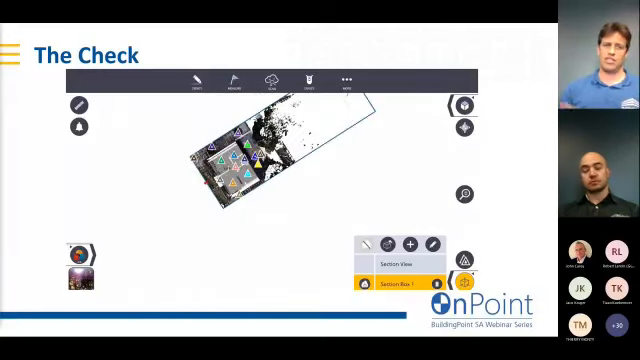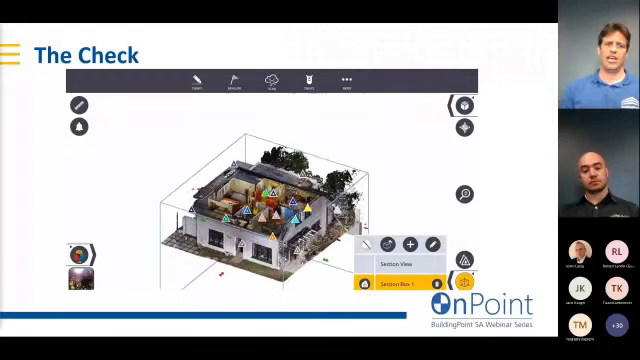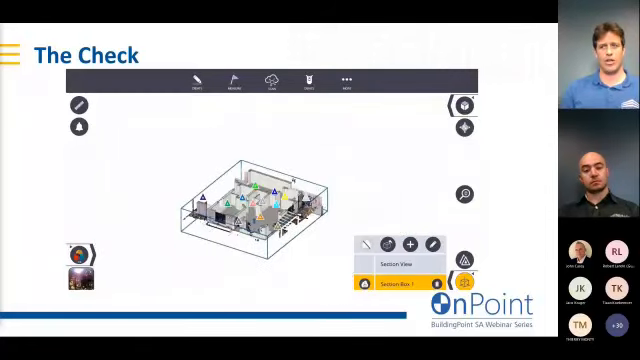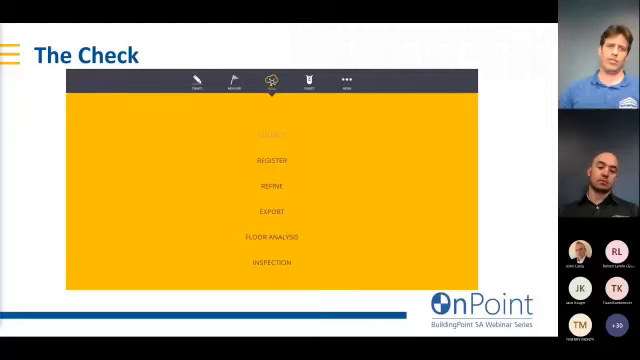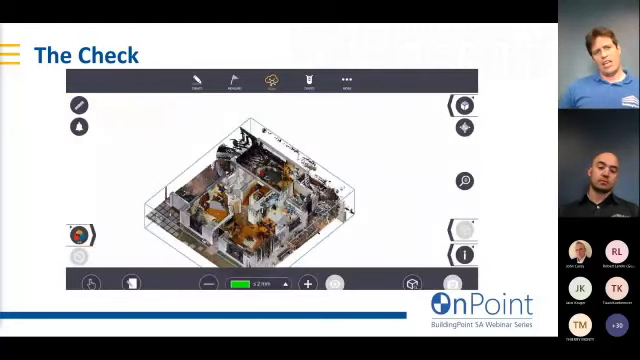You can use these clipping boxes just to isolate your area of interest. And when we clip down to the bottom, you'll be able to see there's the point cloud and the model all sort of overlaid one on top of the other. Now you can also do an inspection. So on board my scanner, I can even do an inspection.